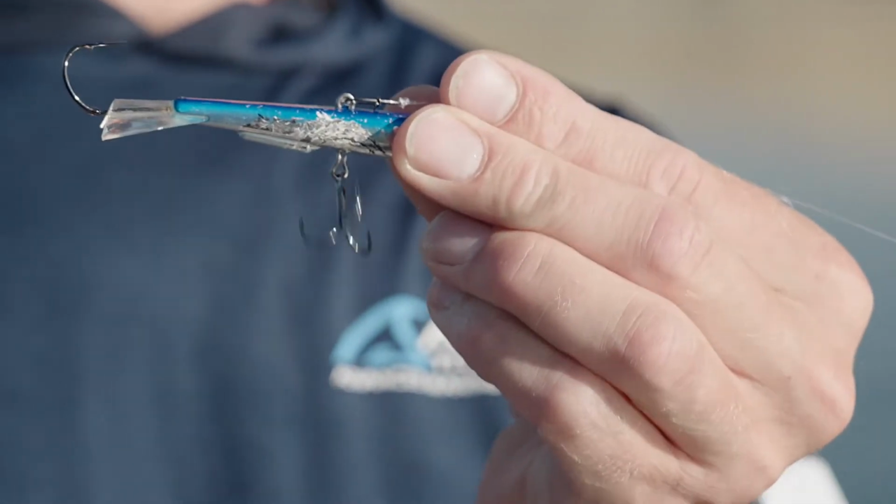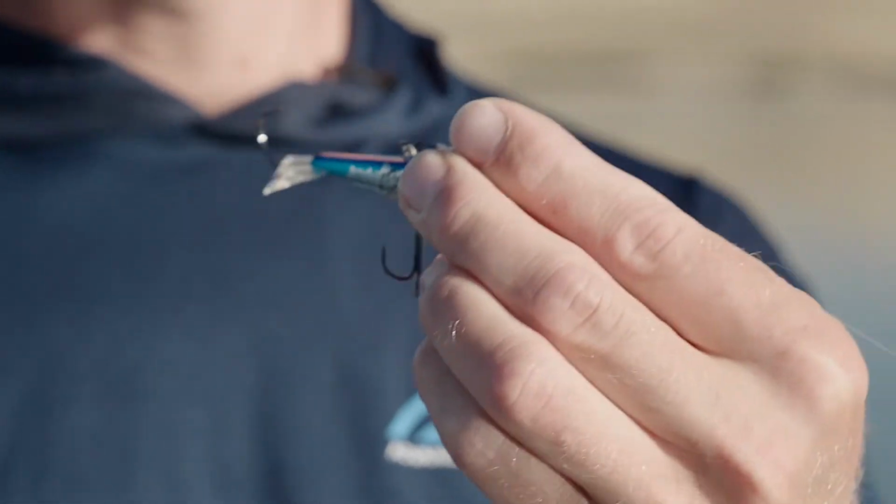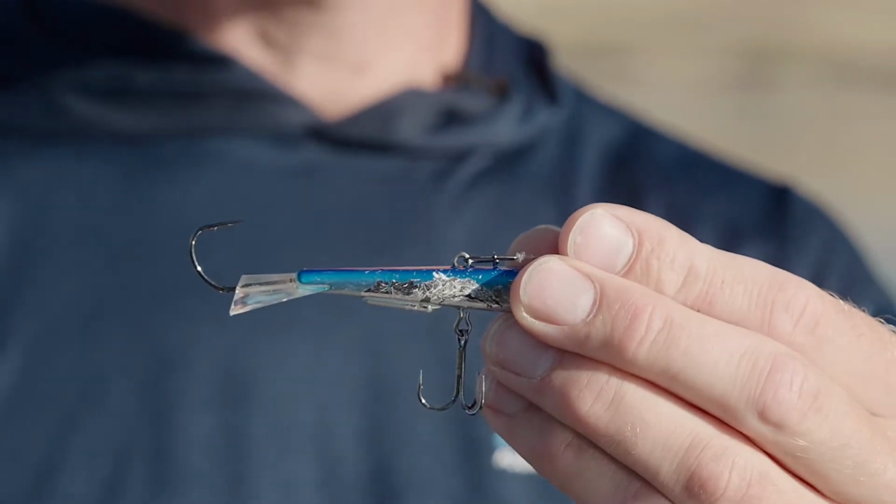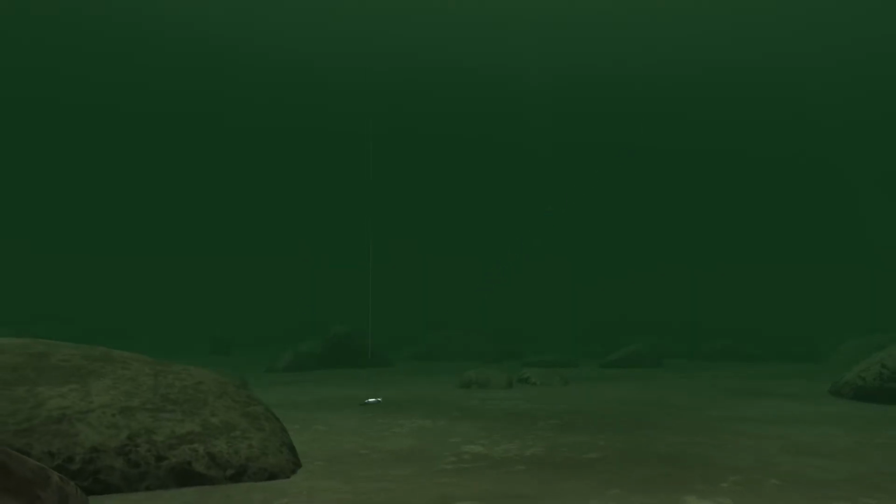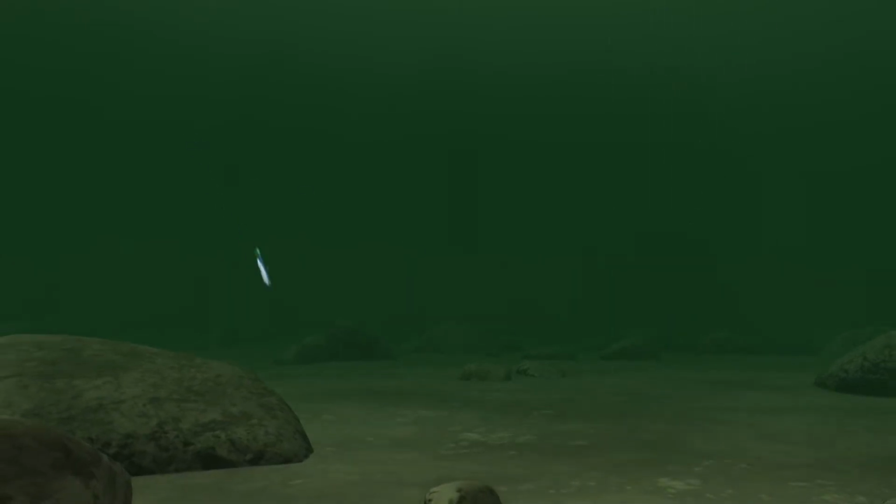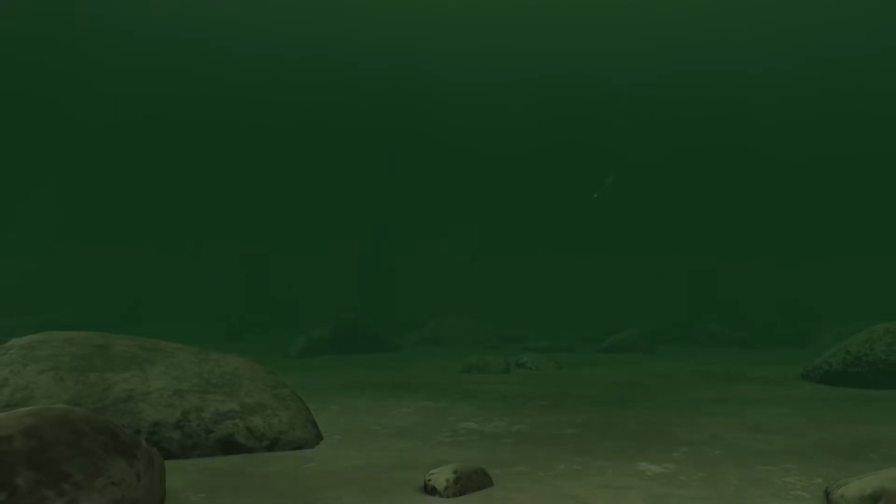I really find myself leaning on a glide bait like the Johnny Darter on pretty much any body of water I go to. Generally, glide bait season starts kind of midsummer, and it definitely lasts right till ice up. One of the original techniques is literally just letting the bait hit bottom, popping it really hard, and letting it free fall. You don't feel a lot of those bites, but